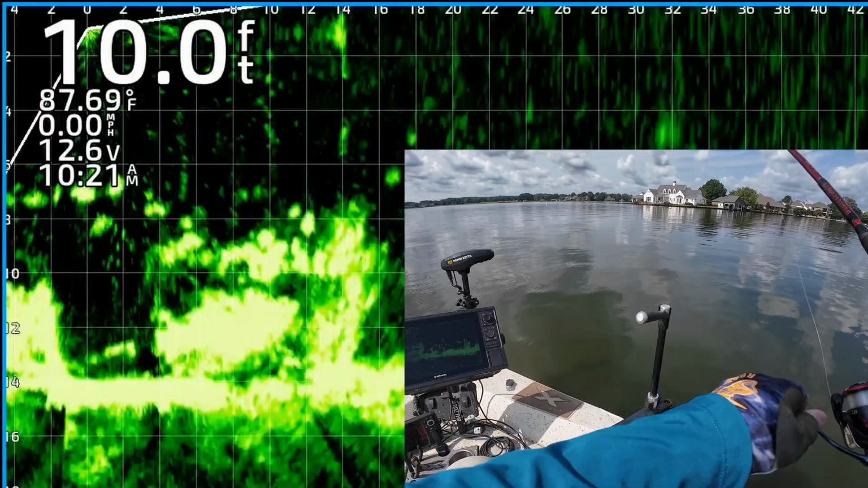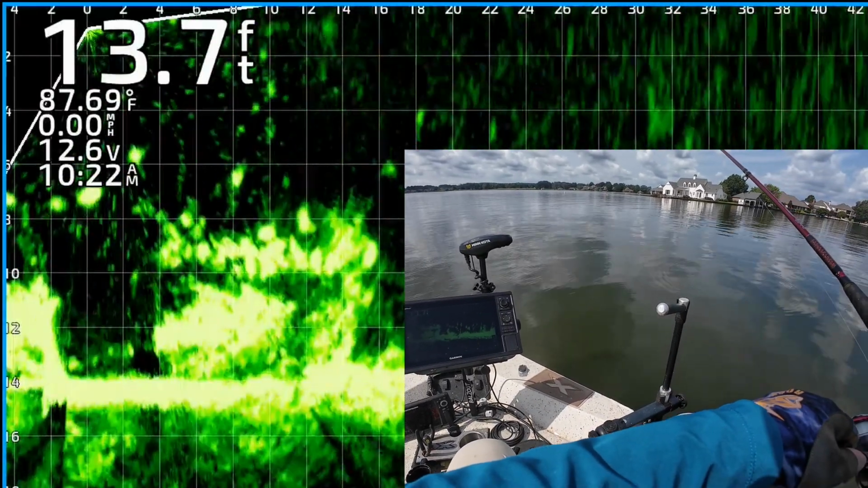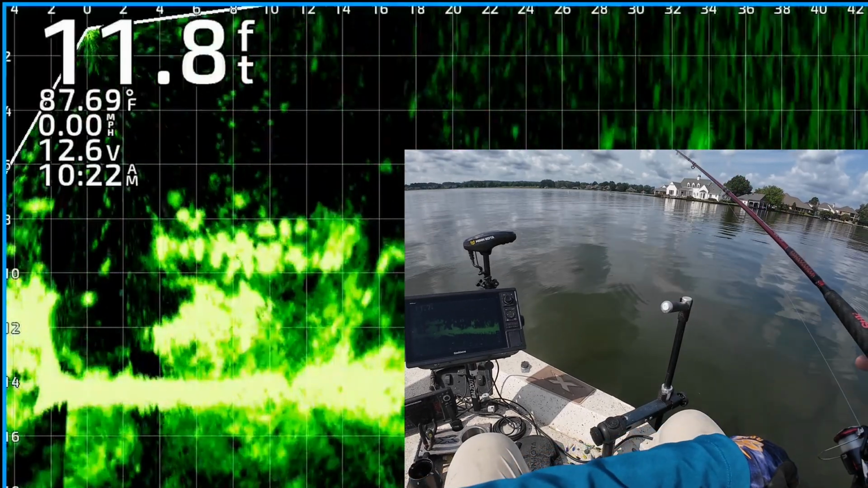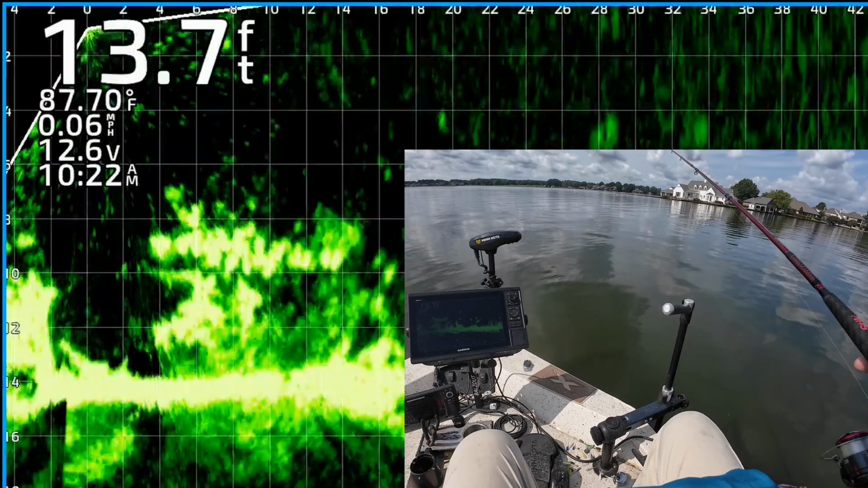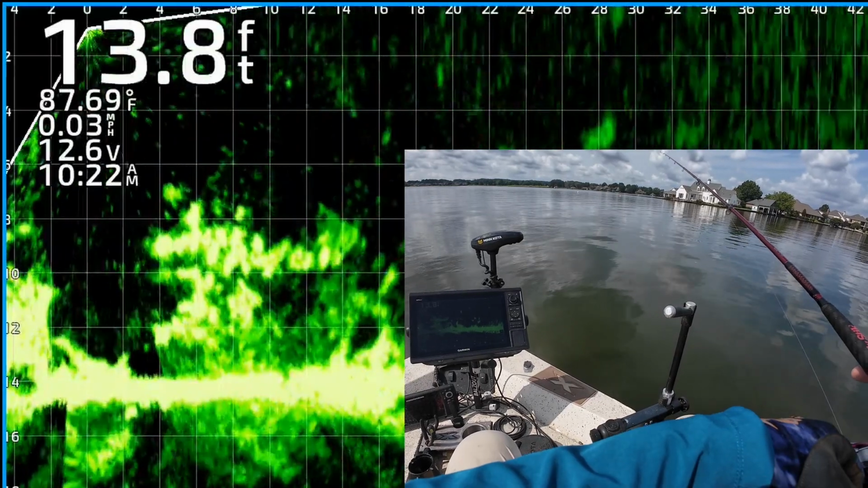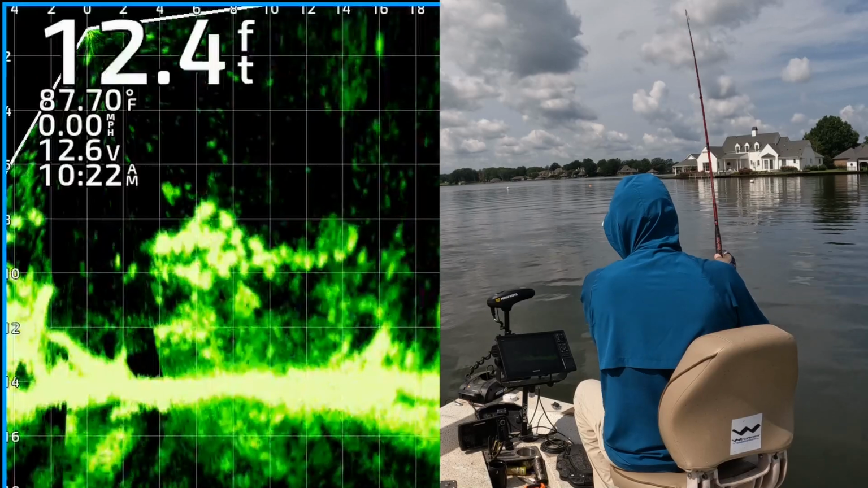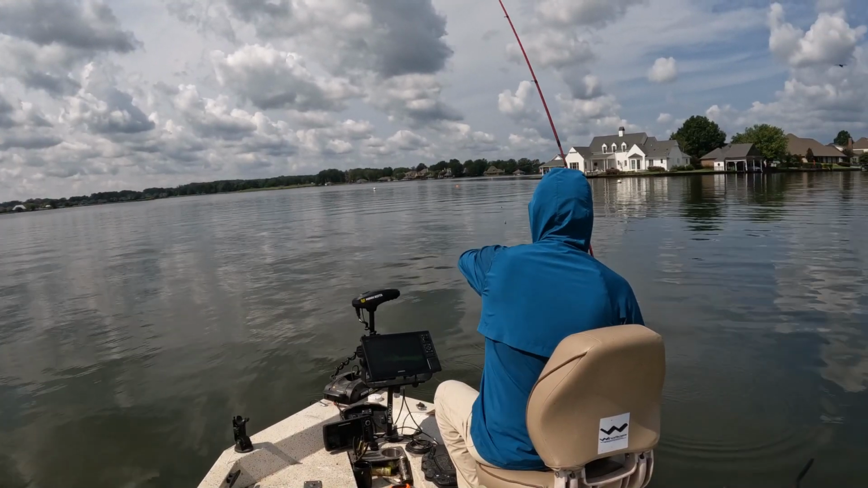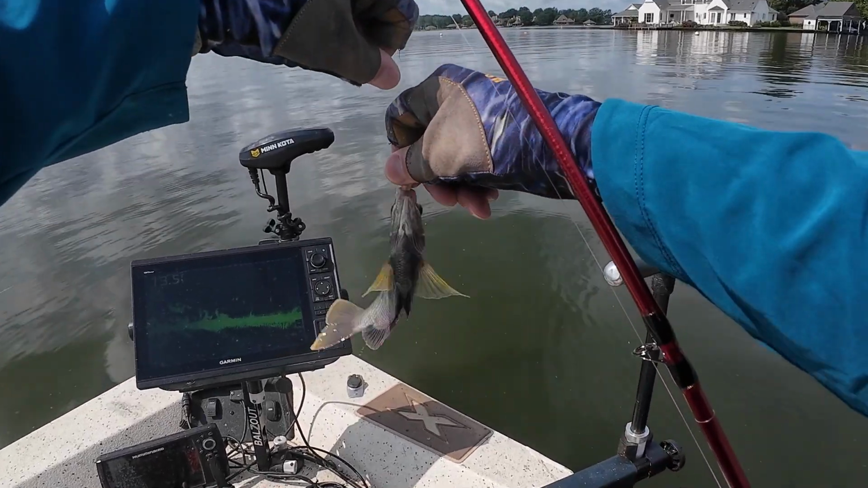Okay, there's the jig and weight. Good looking fish down there. See if I can get one of these mugs to bite it. One of them's chasing it, it looks like, and one of them is about to eat it right there. Got that one. Oh man. Wrong species. A group of bluegill, looks like.